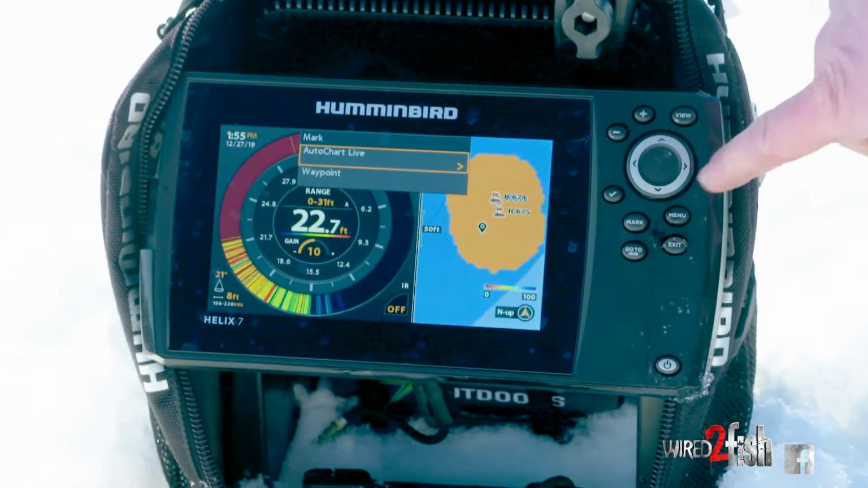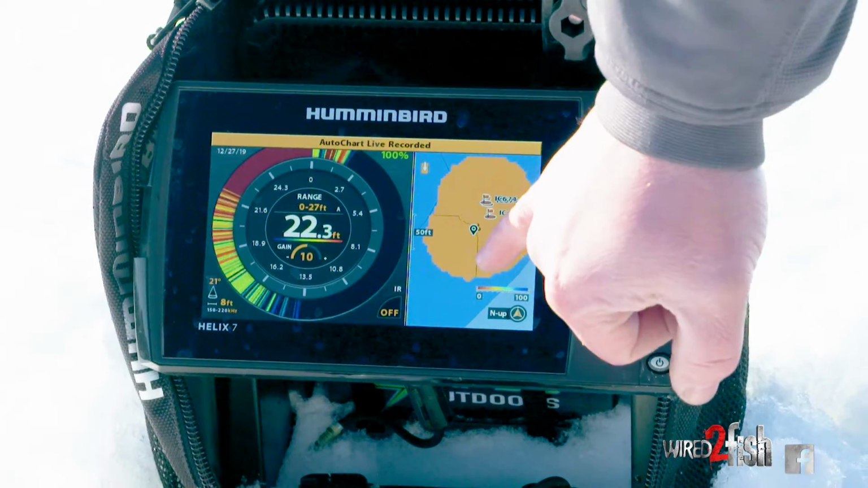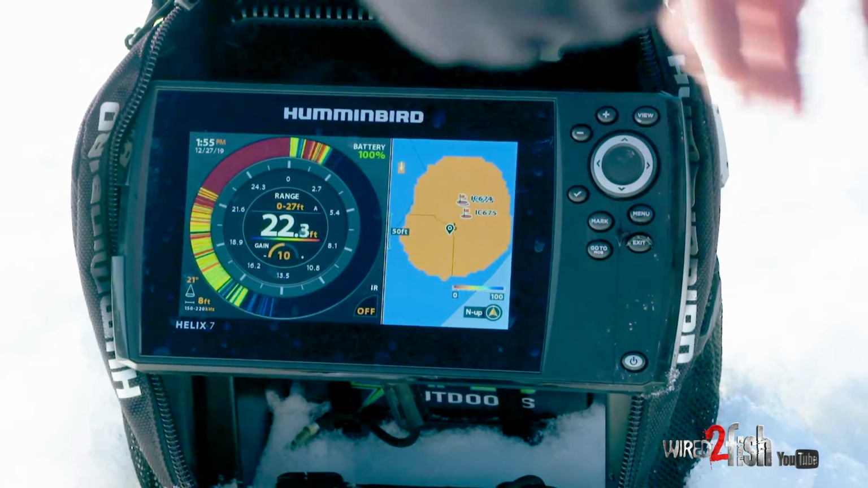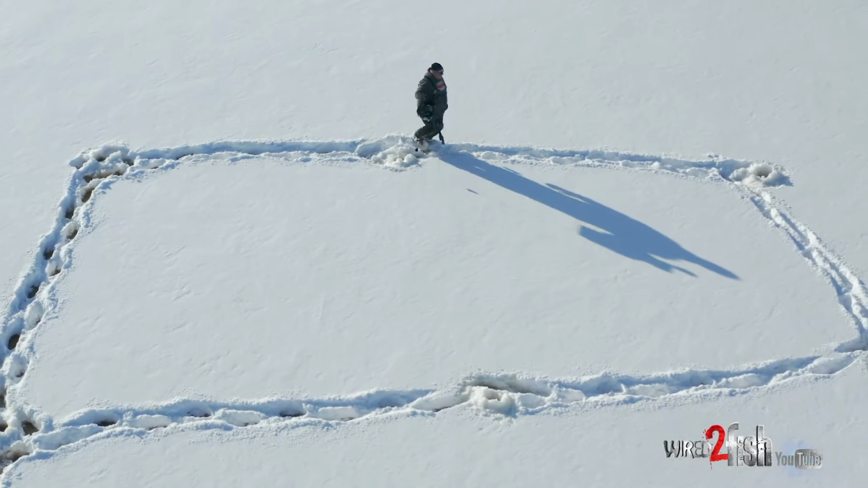Again, hit mark, go to AutoChart, over, you see that expand right there. Starting to get a contour in there. That's good stuff right there. That's telling me that it found a depth difference. So I'm gonna keep moving. You guys get the point. We're creating our own map.